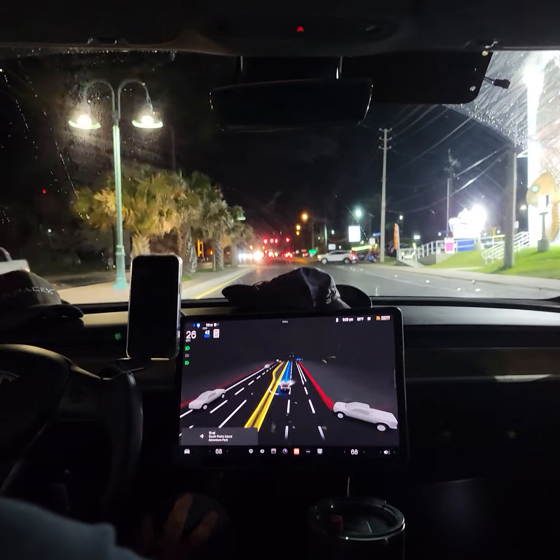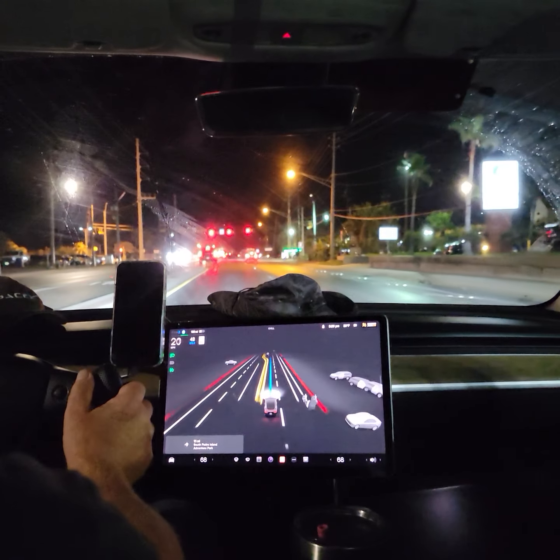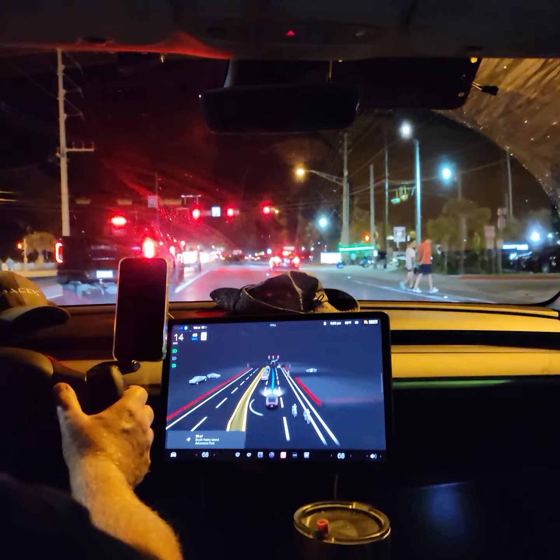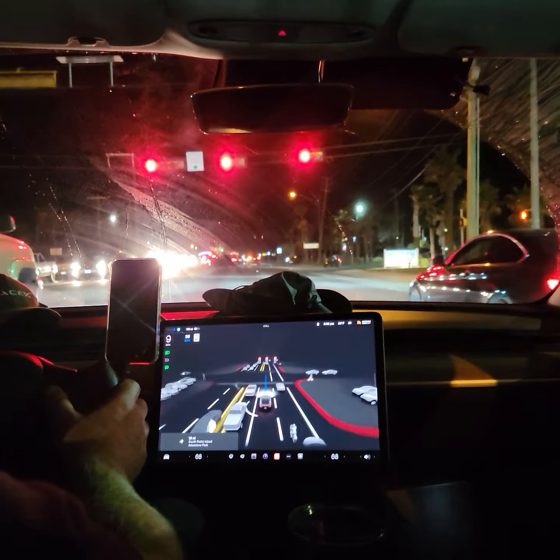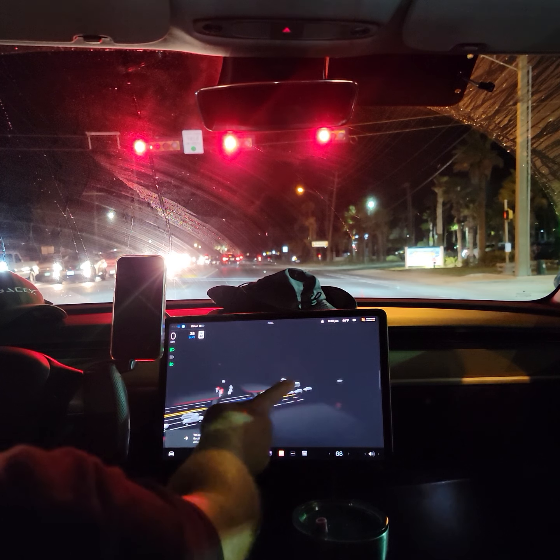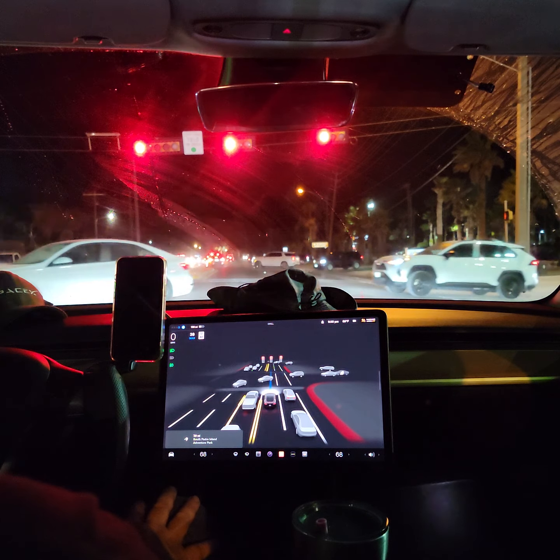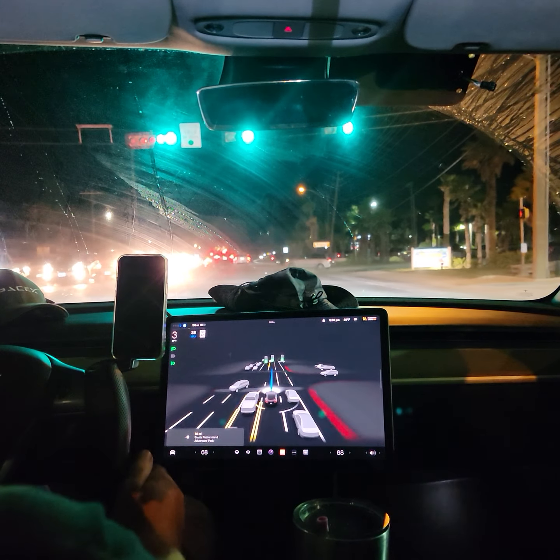And it kind of jerked over to the other lane here. And there goes a couple of golf carts there. It's seeing those guys, but it's also seeing people or motorcycles, so it's confused. Kids are crying. I'm slowing it down here. Yeah, it doesn't know what to make of those golf carts still. It's recognizing the cars and stuff just fine.